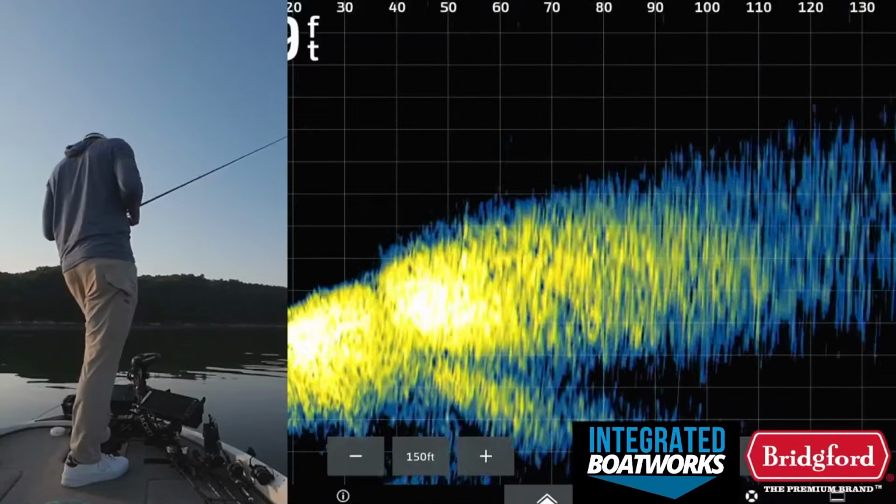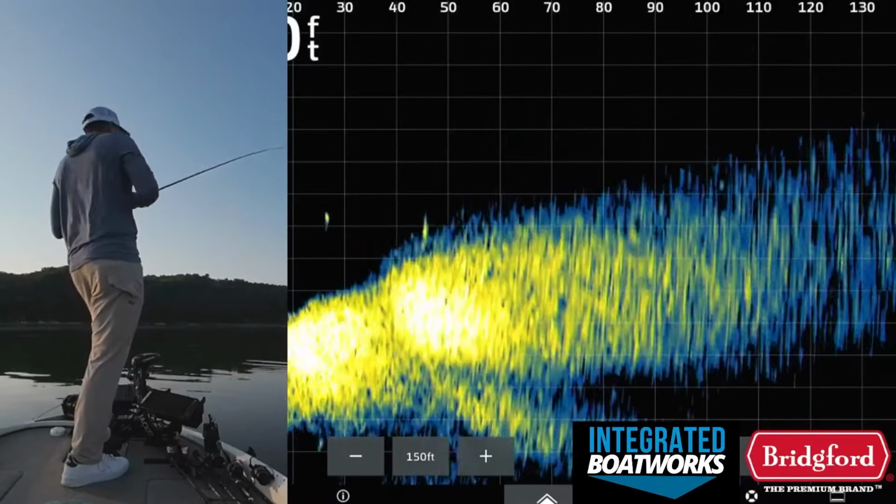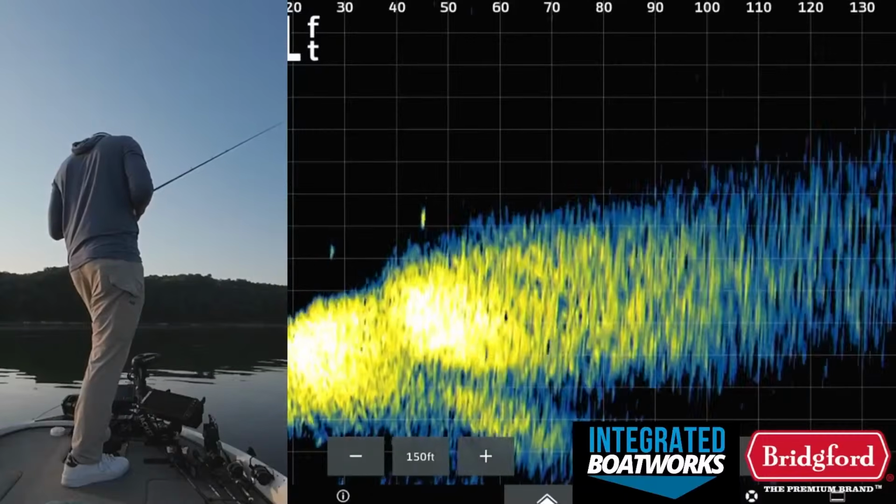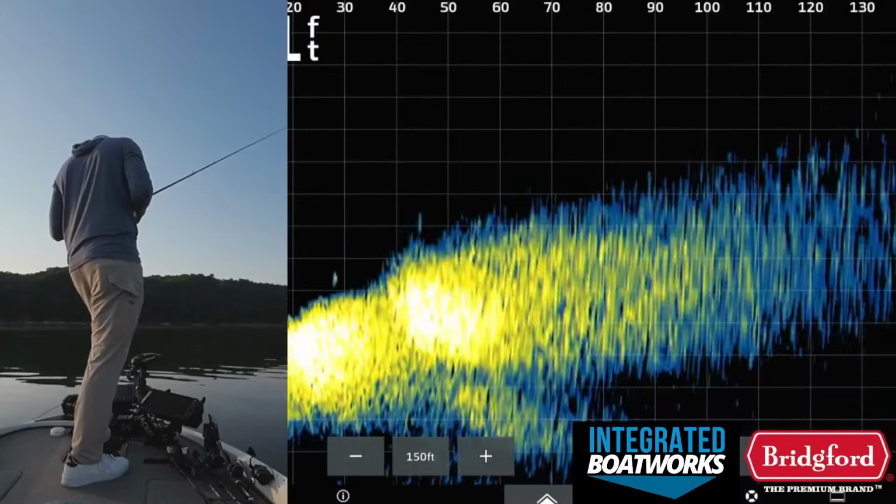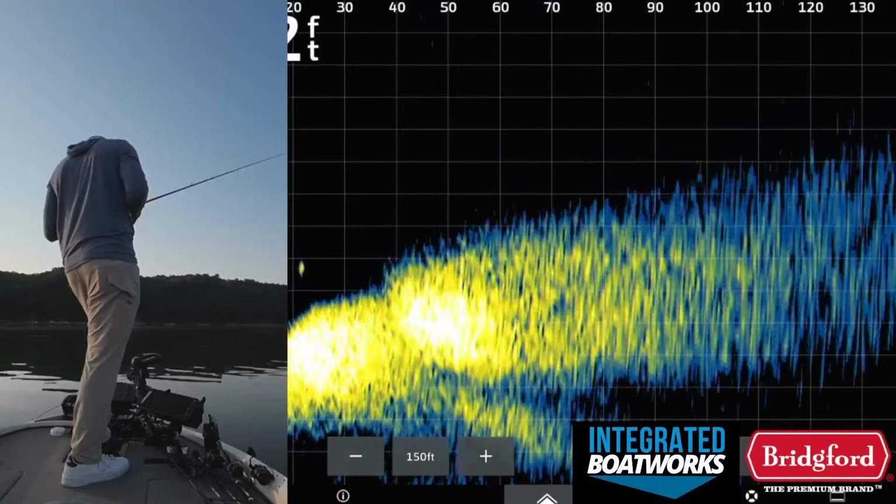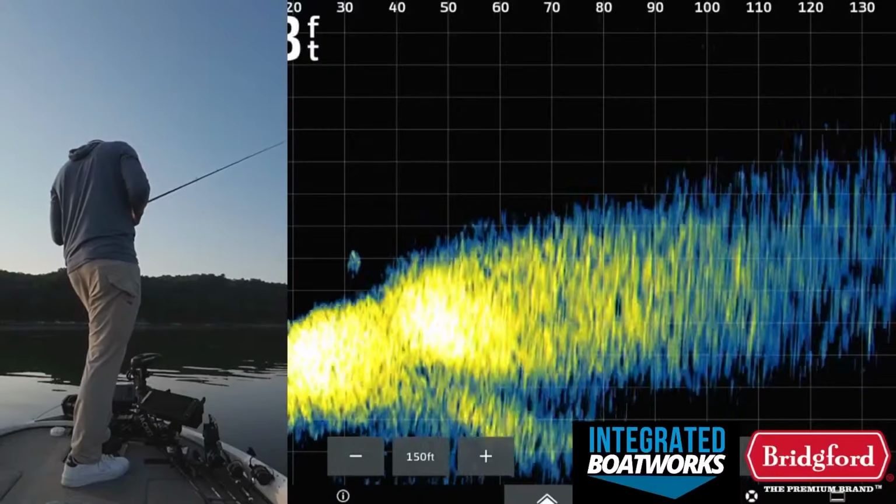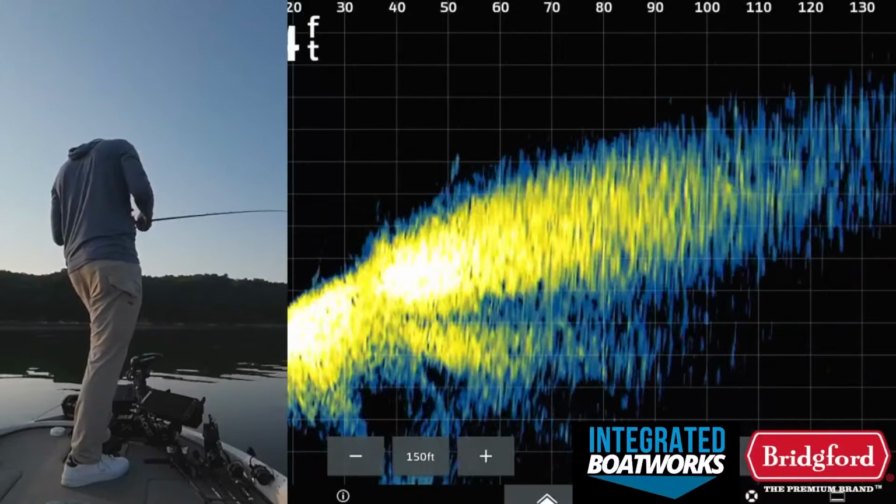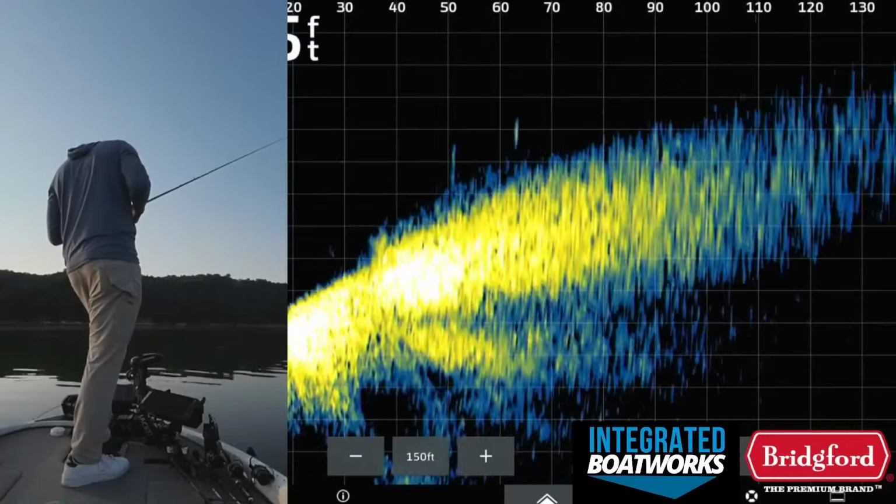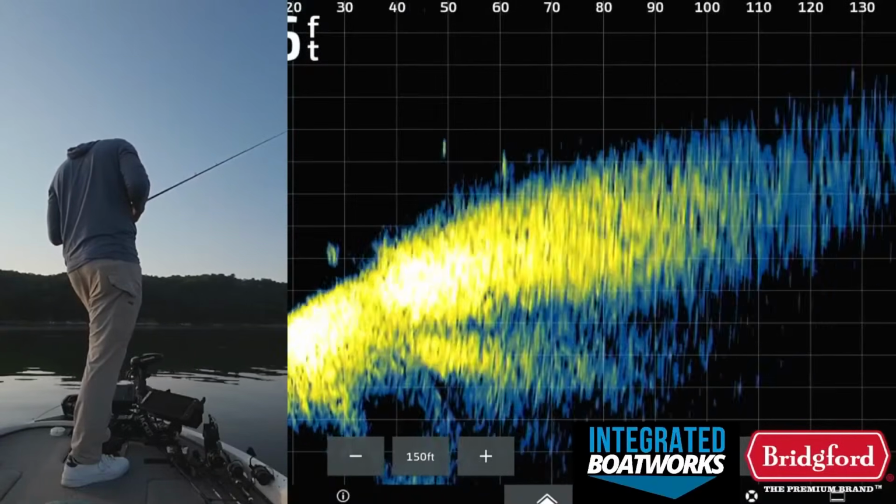You can see them all in the graph. They're just all over, but it's wild. Got hit really hard by two fish there. Neither of them actually got it in their mouth. Gotta be small. Oh, there's one right there. Looking at it, 60 feet out.